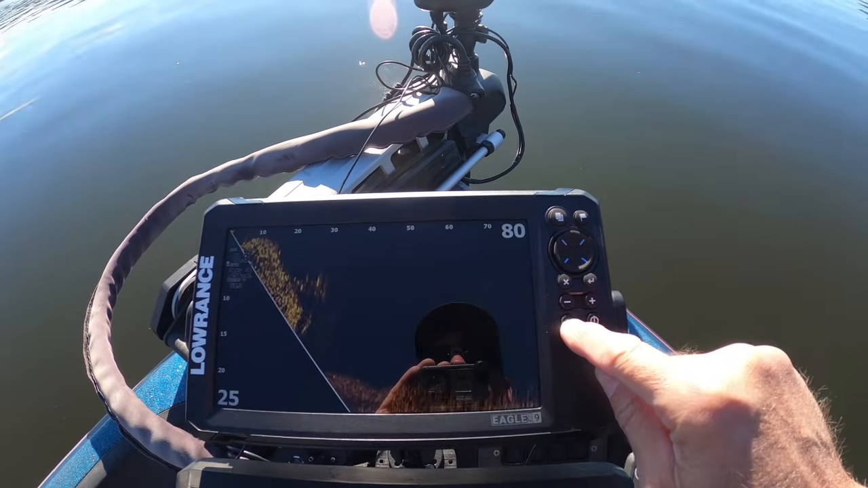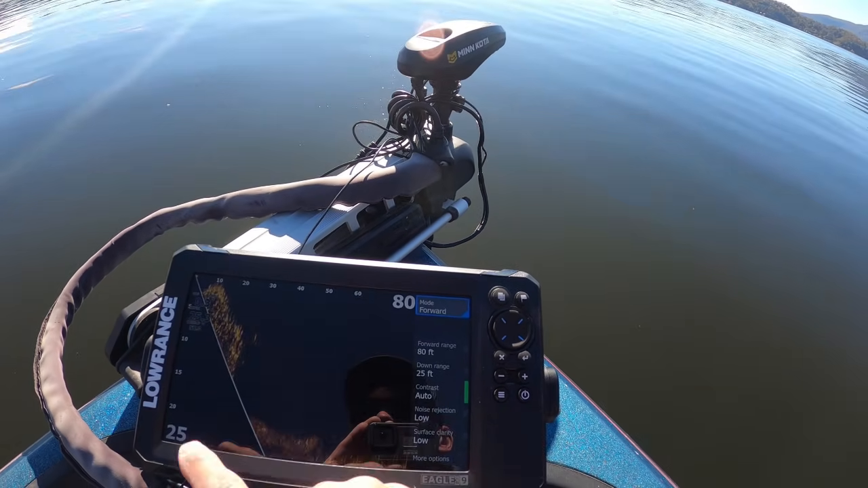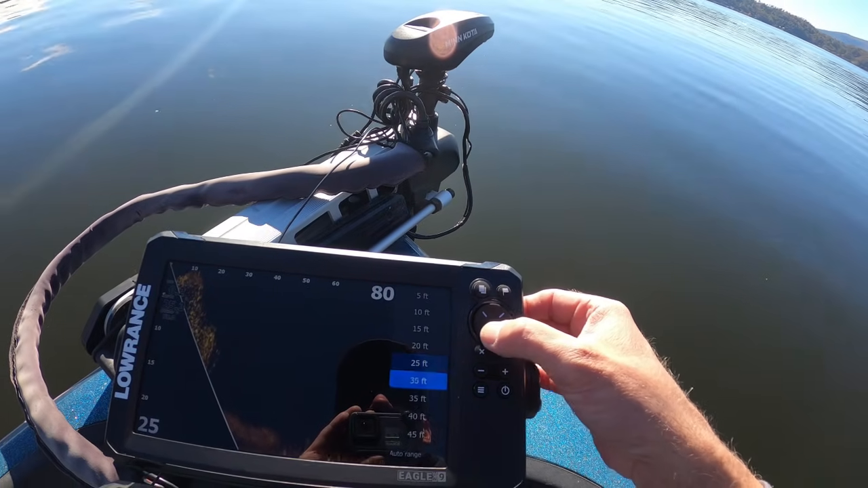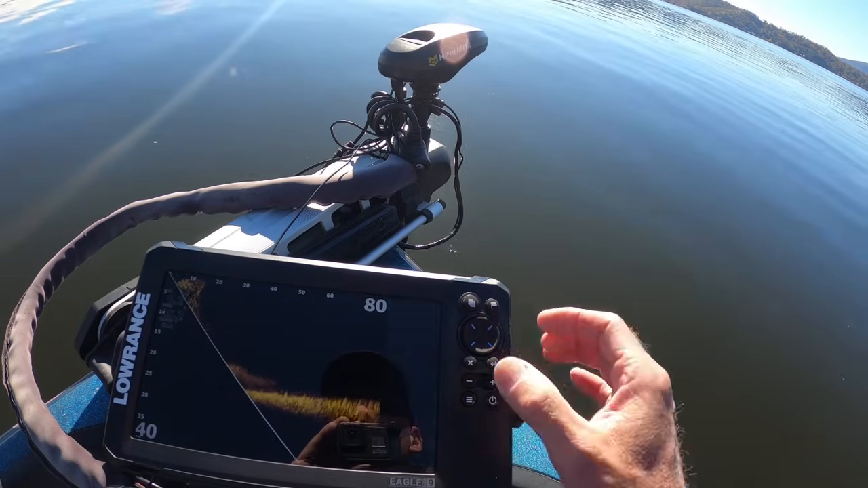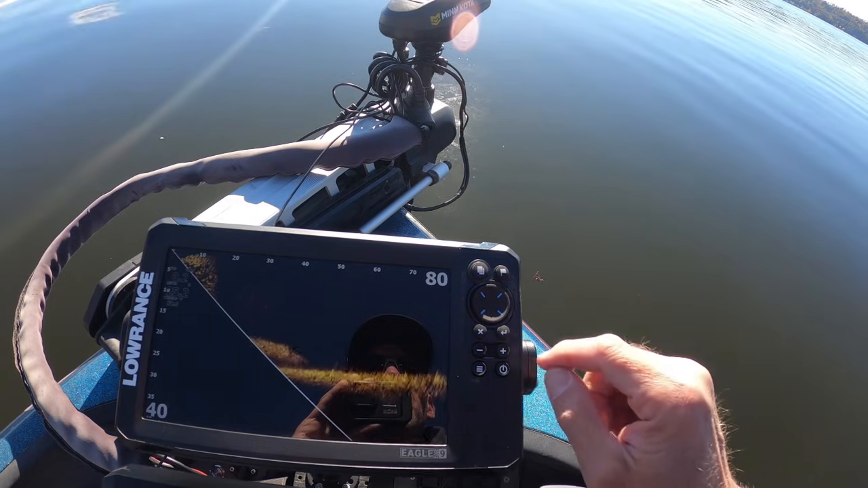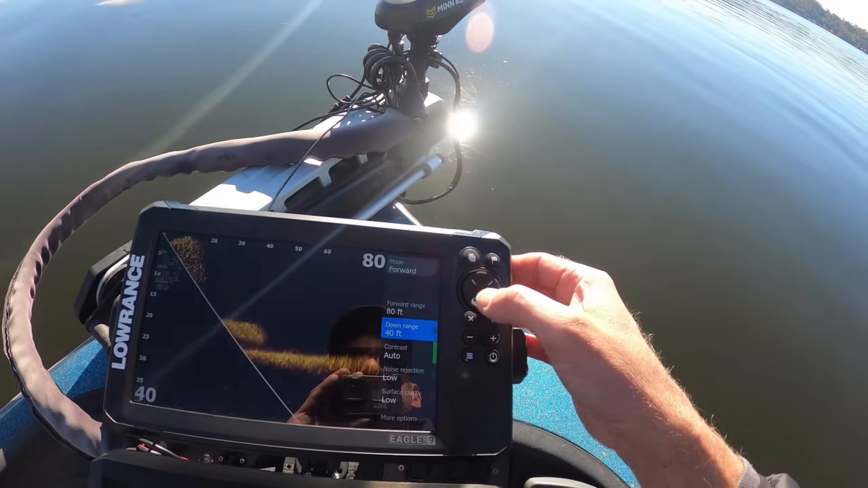Honestly, I didn't mess with the settings very much. I did find messing with your depth reading and the distance you're reaching out does affect what you see on the screen. Let me give you an example of that. You go to this menu button. Now, we're in 25 feet of water. I have it set for 25 feet. But if I go to the downrange and bump it to say 40 feet and come out, you'll see this line here with the dead zone is much larger.